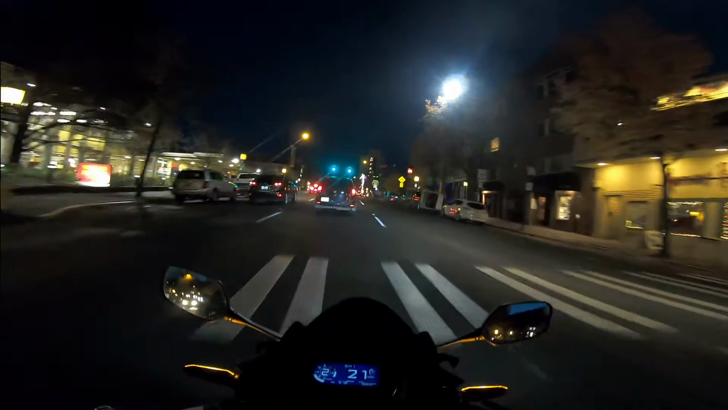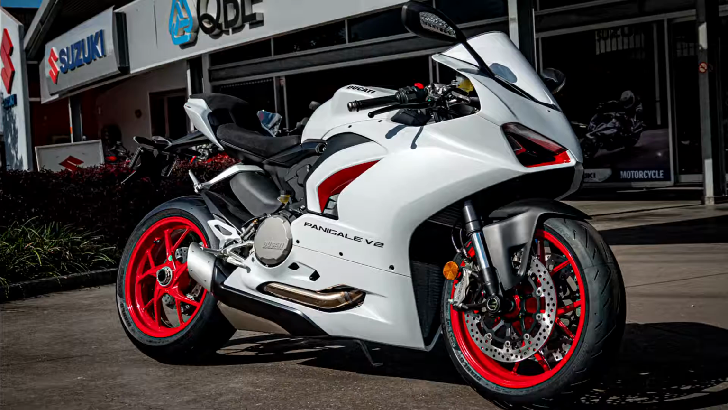And then the last one, I don't even know how to say the word right, but it's the Panigale V2, the white one. Oh dude, that bike is just something else. My visor's fogging up hella bad.